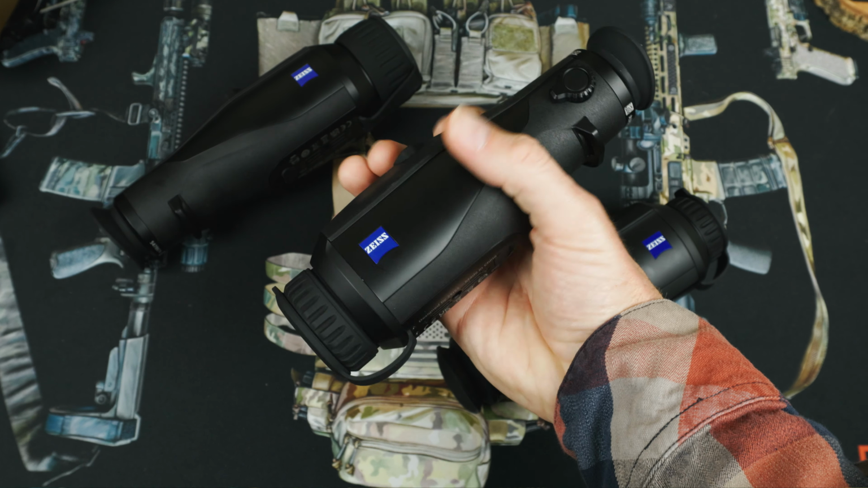Now, I definitely would take the 450 without complaining, but I would have to figure out how to store that in all my gear. Whereas I think the 335 could go just about anywhere, just throw it in a pocket. So that's the device up close and all the different features that are included. But let's tear into the actual tech specs and see if the power of the 450 actually makes that larger housing more worthwhile.